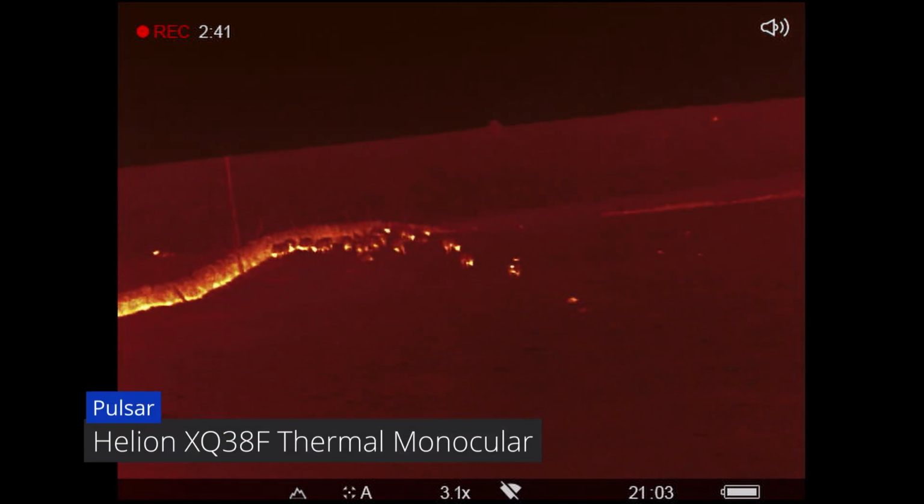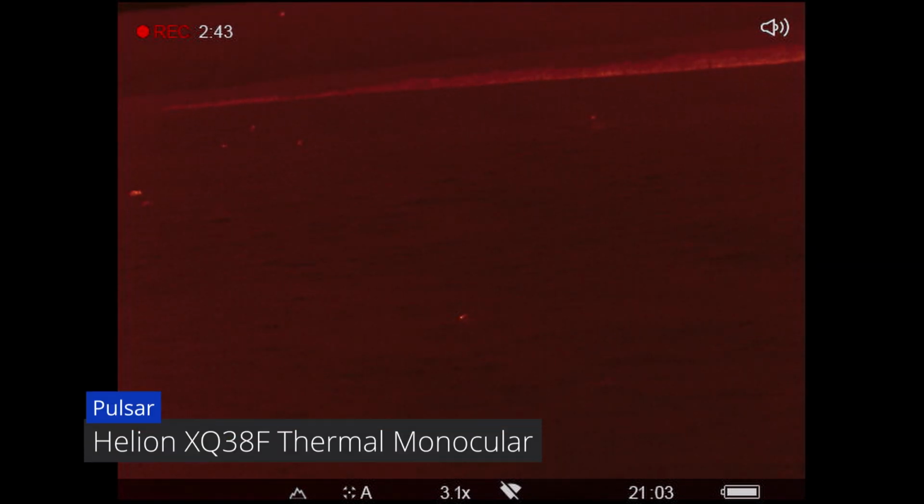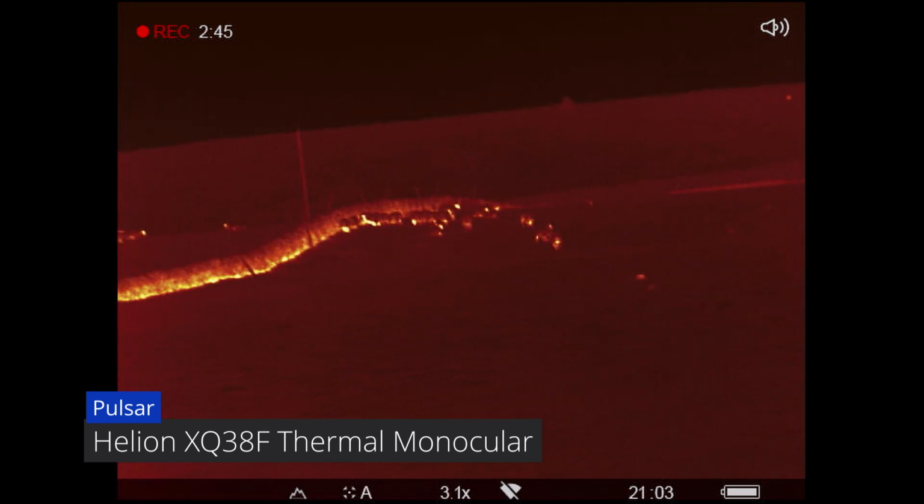I'm just having a quick scan about to see what's on the field. There's a few bunnies out now. I'm going to get the FX DRS out so you can have a look at some of the footage of the NV500.